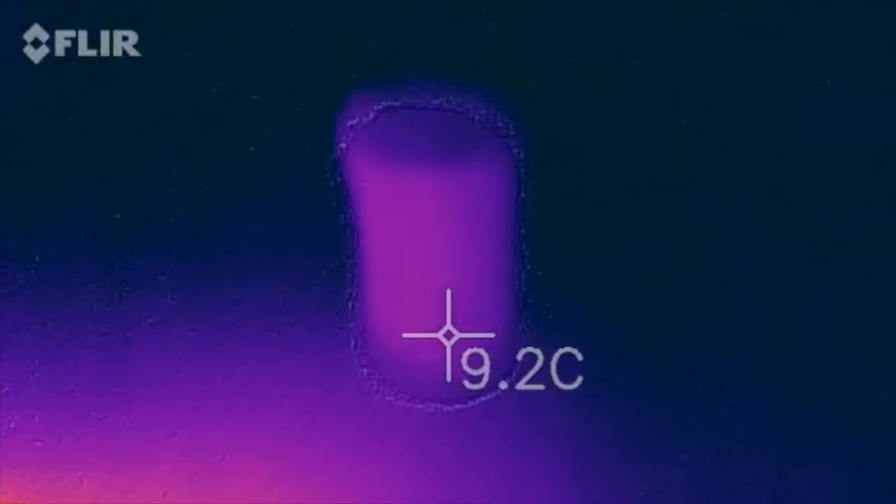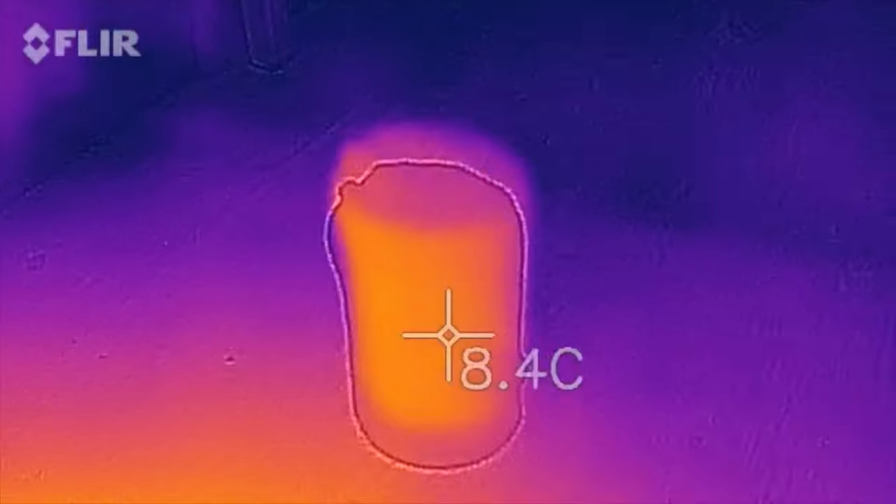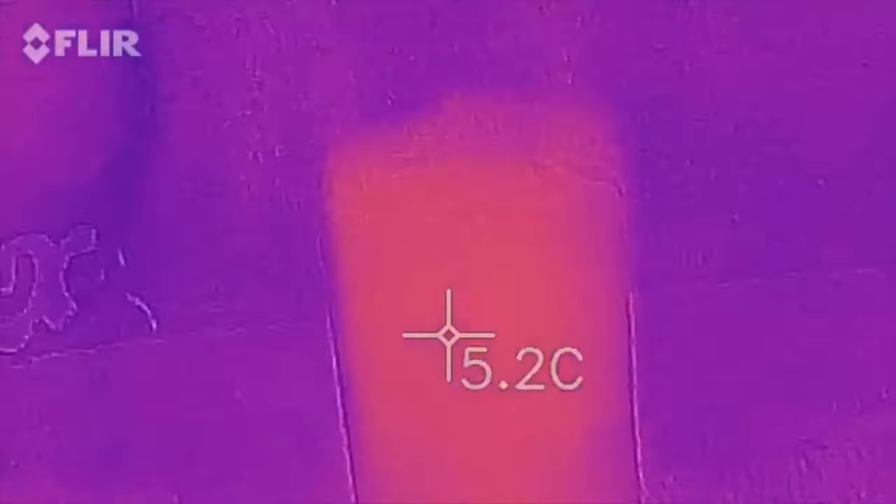Then over the next 6 hours we took measurements of the target temperatures and the ambient air temperature in the van, making sure that the outside temperature didn't fluctuate too much.